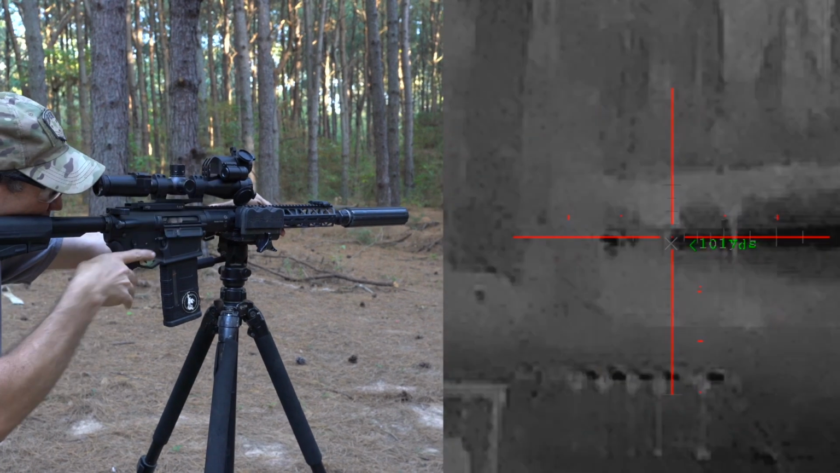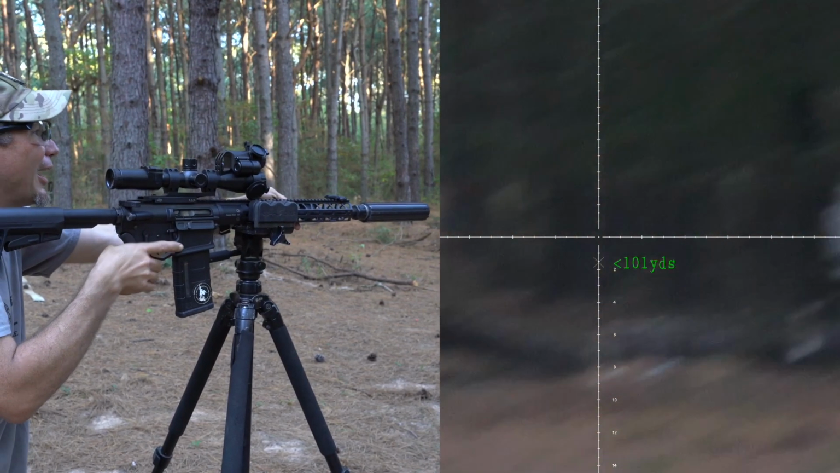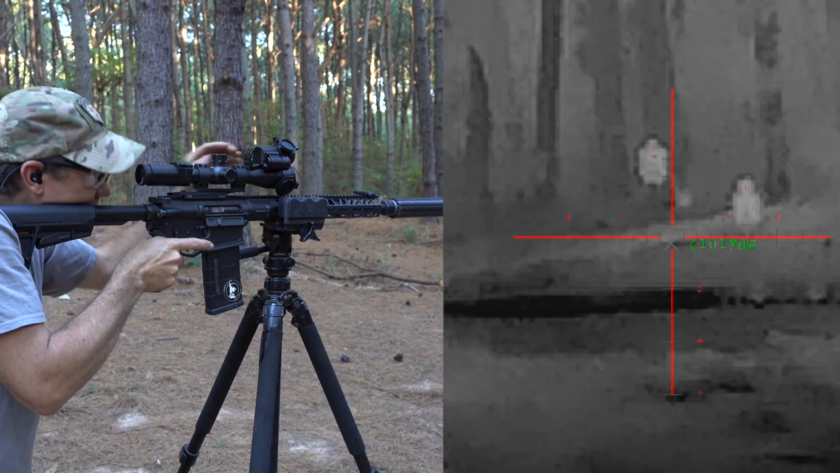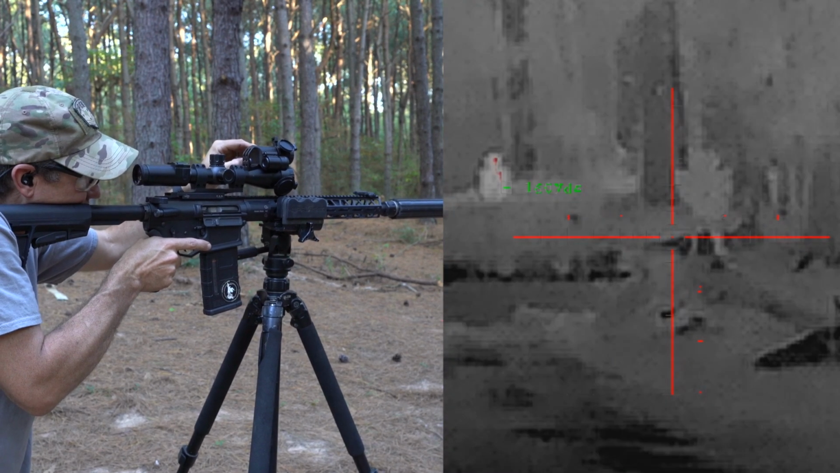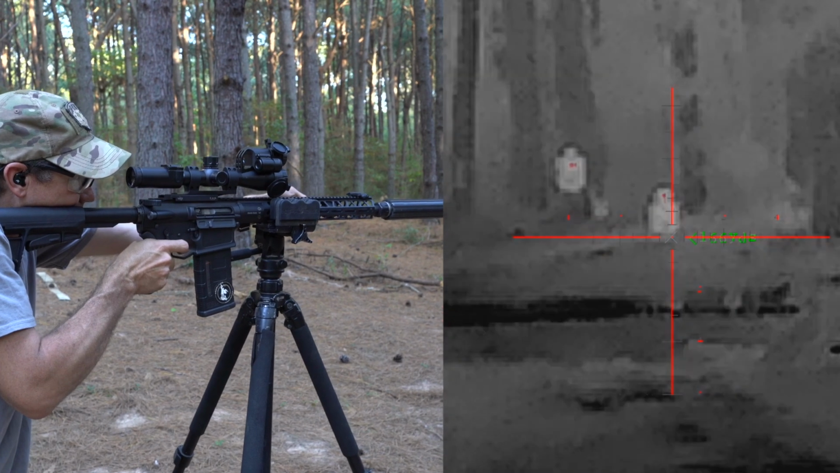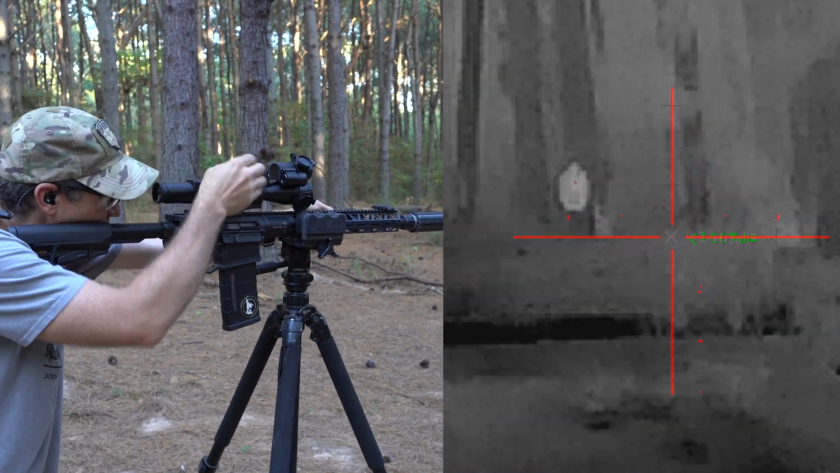Let's go to day mode. All right, so now in day mode, see if we can get it. No problem. All right, let's go to thermal. And out at 170 yards, we have the LaRue fast target ready to get whacked. Let's range it though to make it official. And it looks almost dead on. And now it goes away though. So anyway, let's move on.